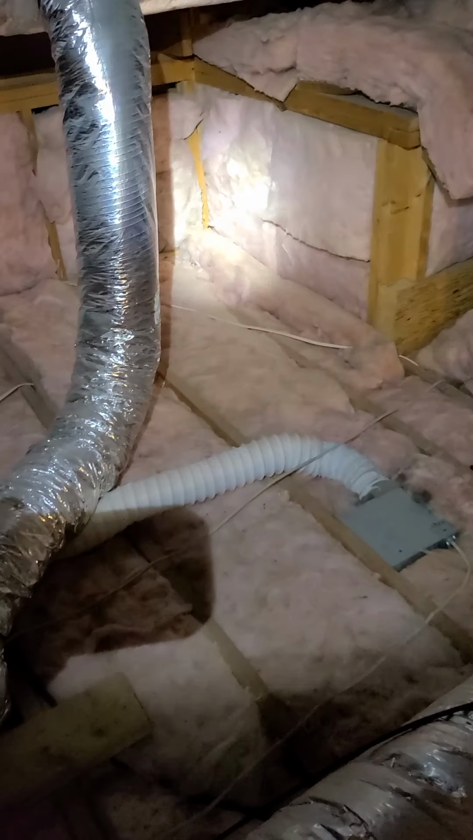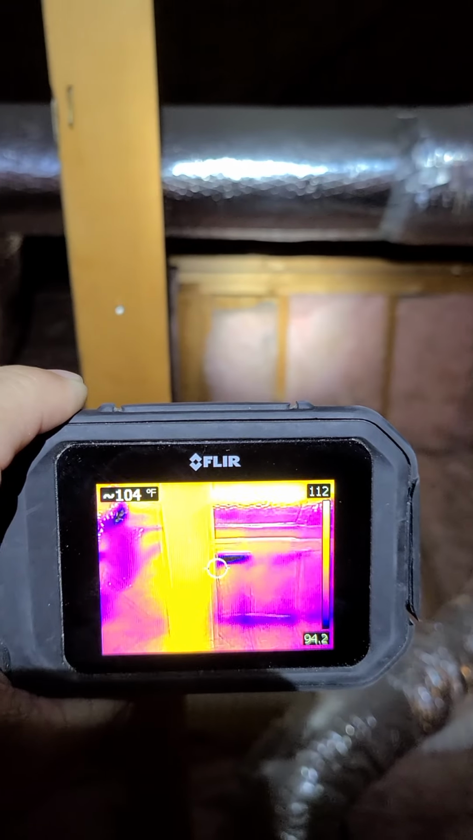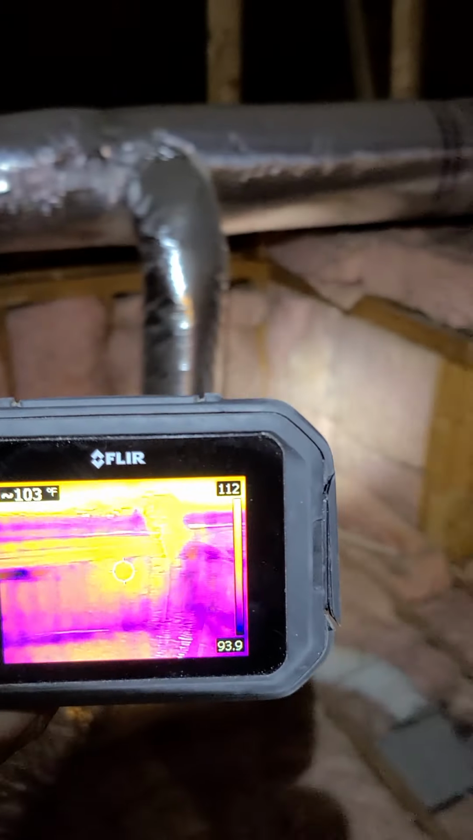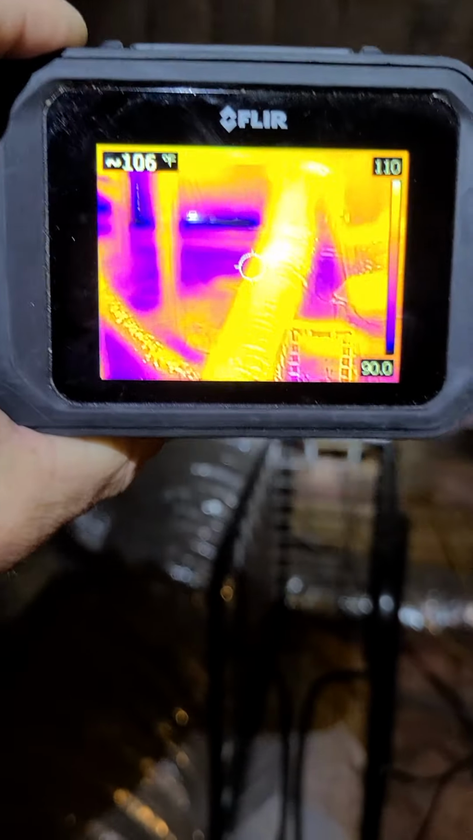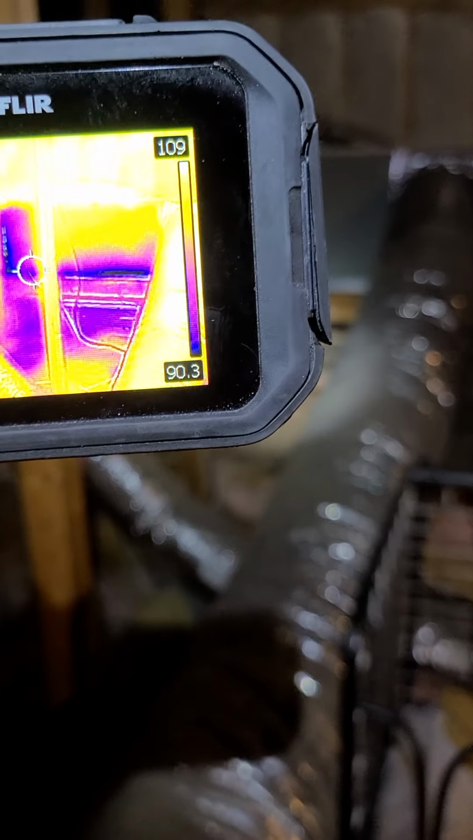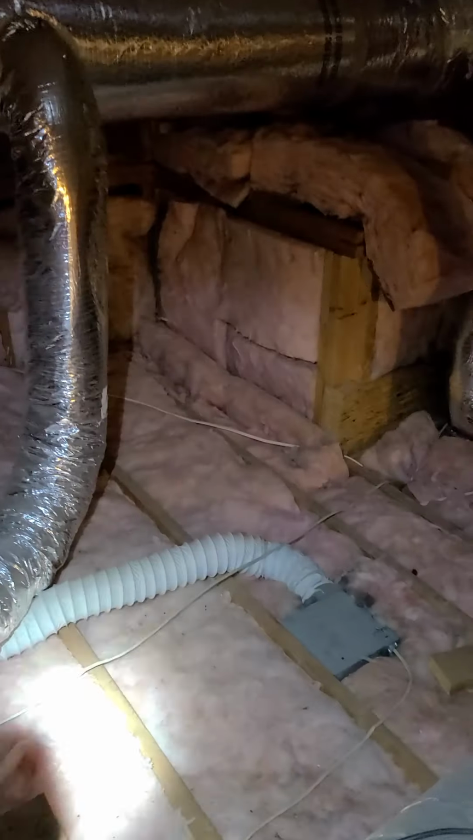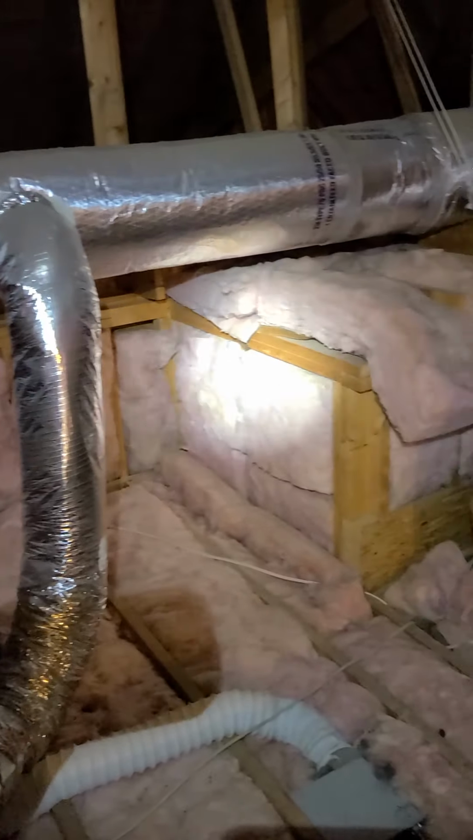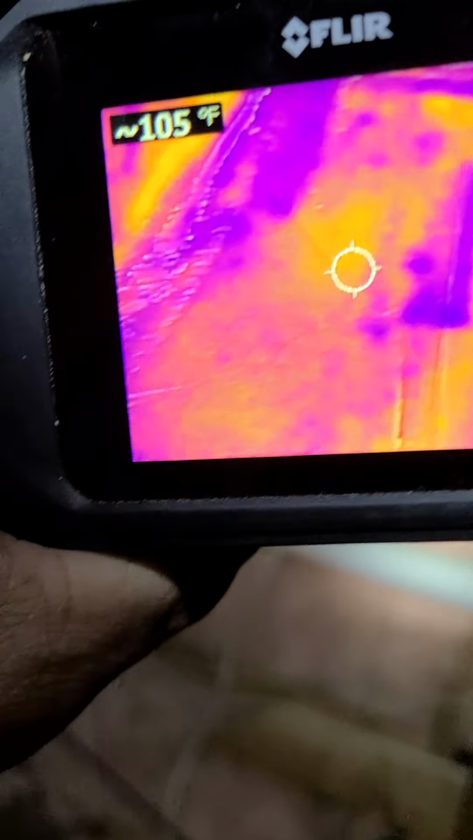So just scanning around here a little bit, you can quickly see vertical walls. The vertical knee walls are an easy go-to item for us, very low-hanging fruit, and it represents a lot of energy savings opportunity here. Anytime we see insulated vertical walls, and this is a very, very typical construction, what you've got is failing kraft face insulation, and it's not in continual contact, and so all these voids and these gaps represent about 50% energy loss. 5% or more of these voids represents 45% energy loss.